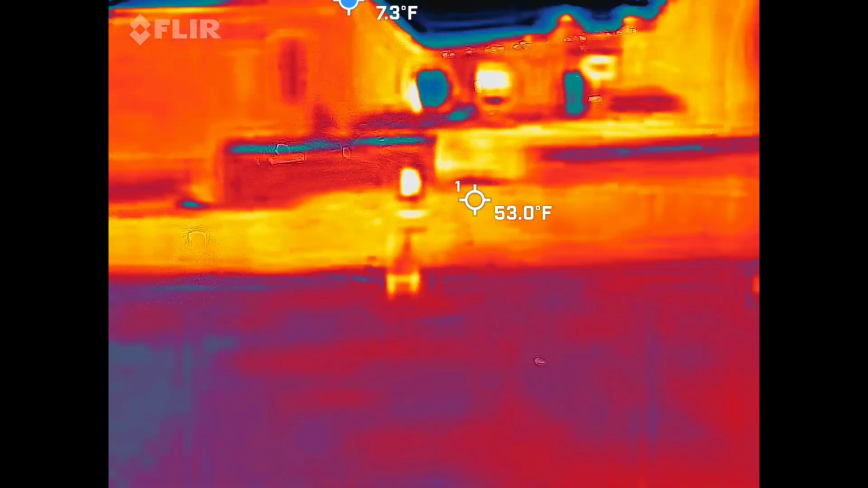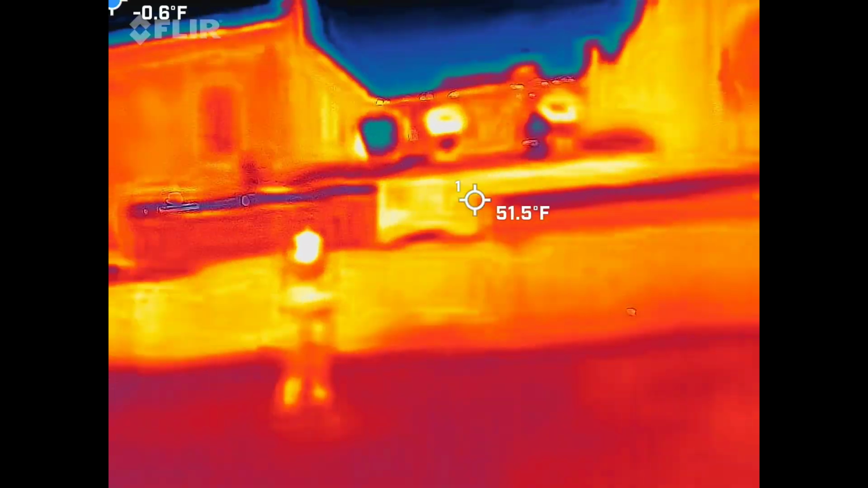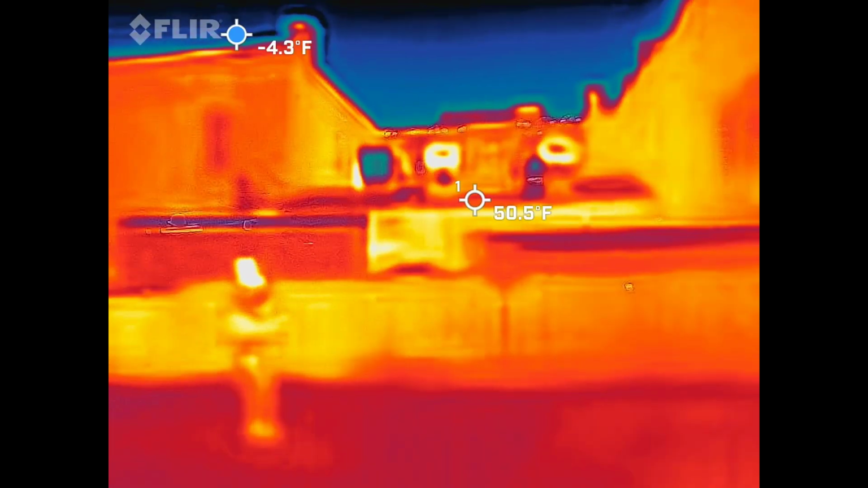That must be the air conditioner. Look. Is it cold? See? Yeah. The blue? Yeah.